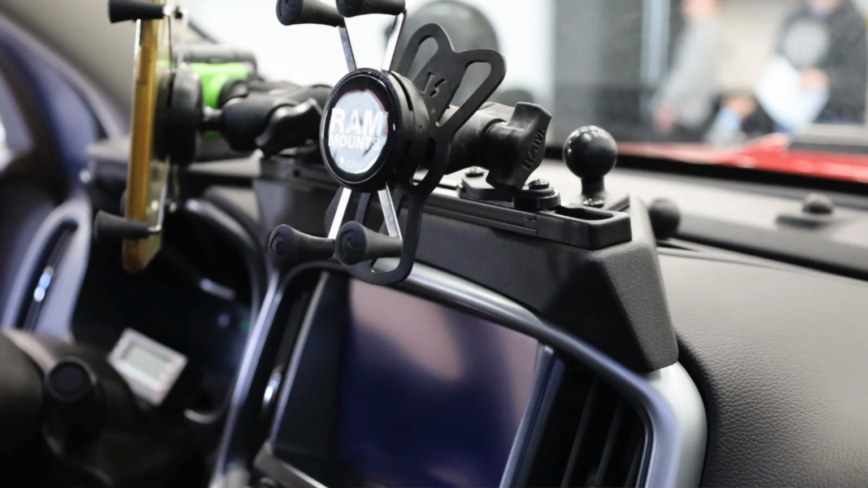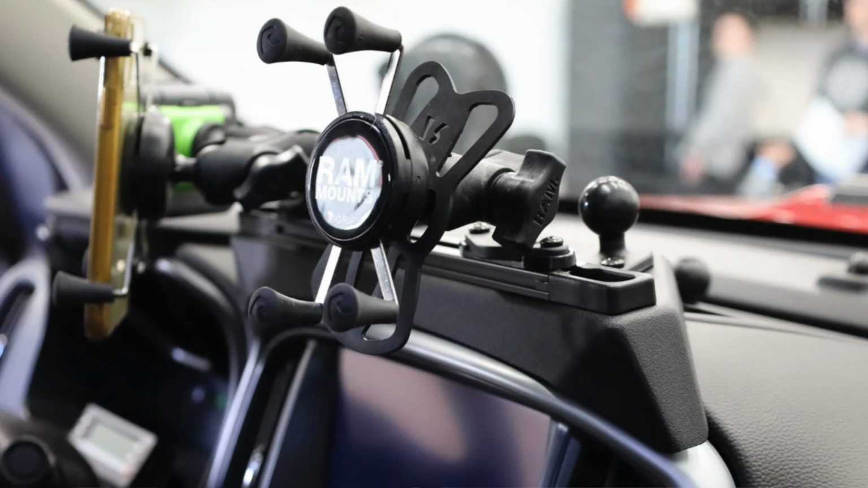Now, something I did notice is it is on there with a thread mount, and it's a standard tripod thread mount. So you could get a different mount, and I actually thought about, because I have some RAM mount stuff, using a RAM mount ball and putting it on my dash that way. And I may still go that direction, but just know you're going to want to figure out how you're going to put it in your car and how you're going to mount it before you buy it and start installing everything.